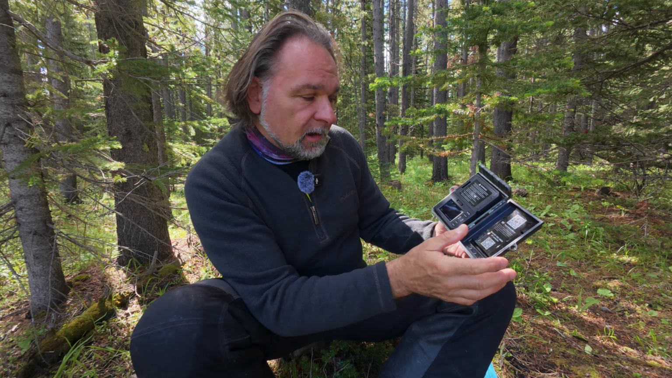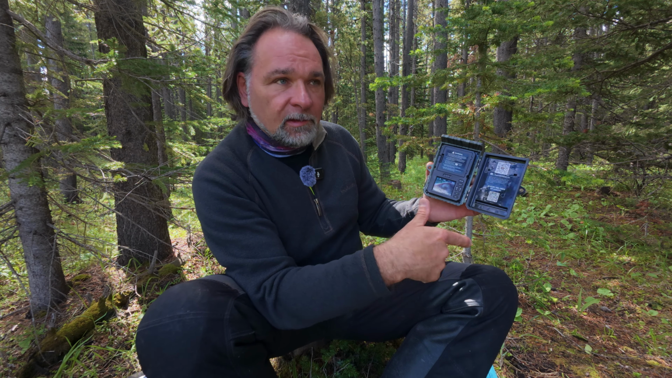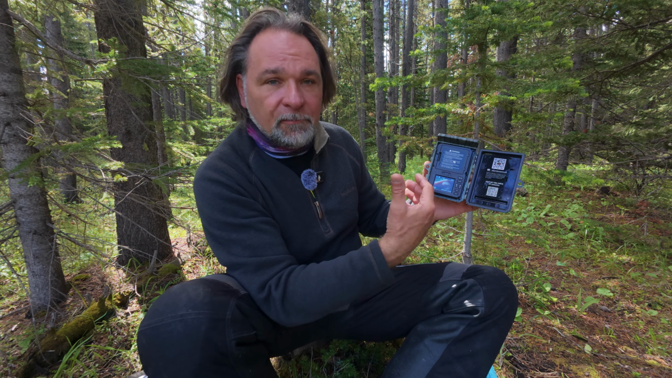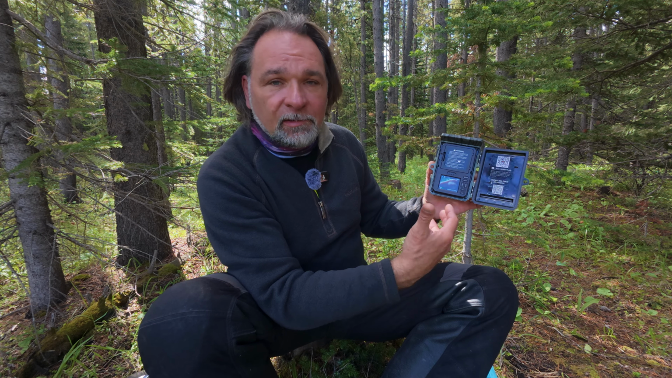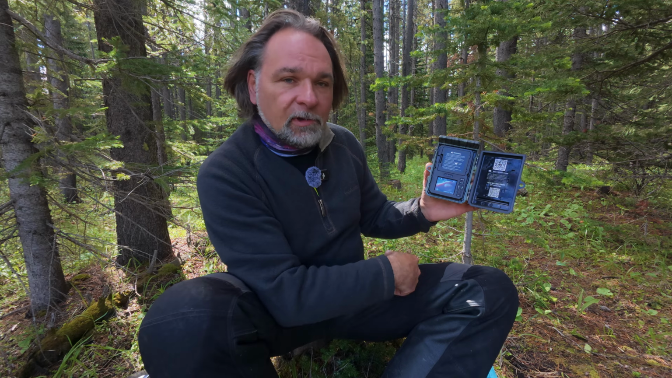Another nice feature that this camera has is that it supports loop recording. So if you want to leave the camera for a really long time, you can leave the camera on. Once the card fills up, it will re-record over the oldest content, and this way you have continuous monitoring if you're not using it for capturing wildlife. Let's say you want to mount it on a house or something like that, and you want to check it out if you live in the country, what's going on, you can set it on loop recording.